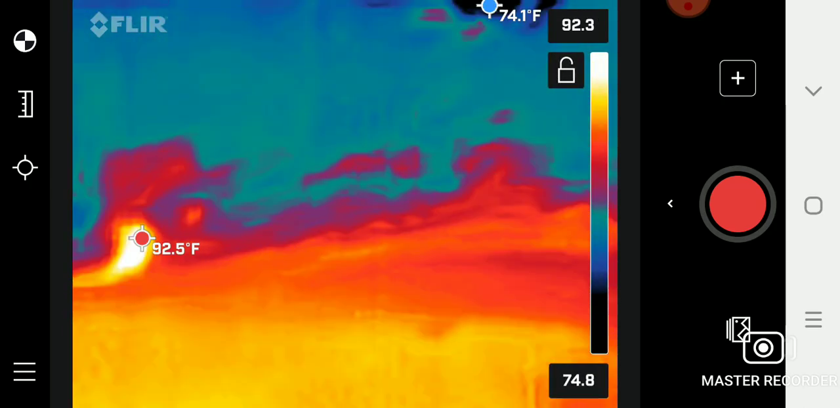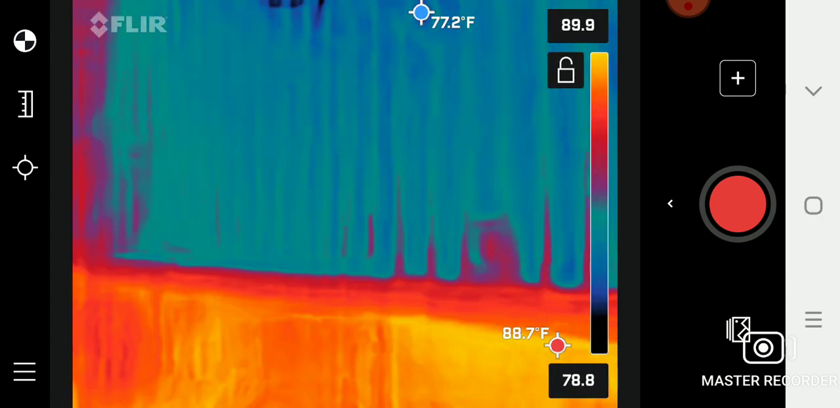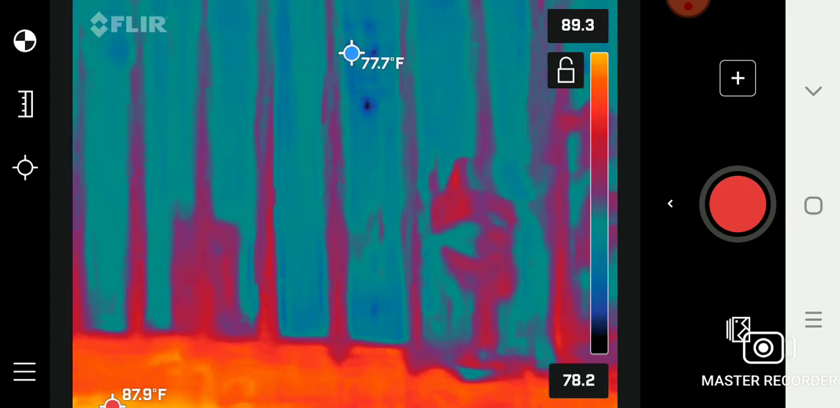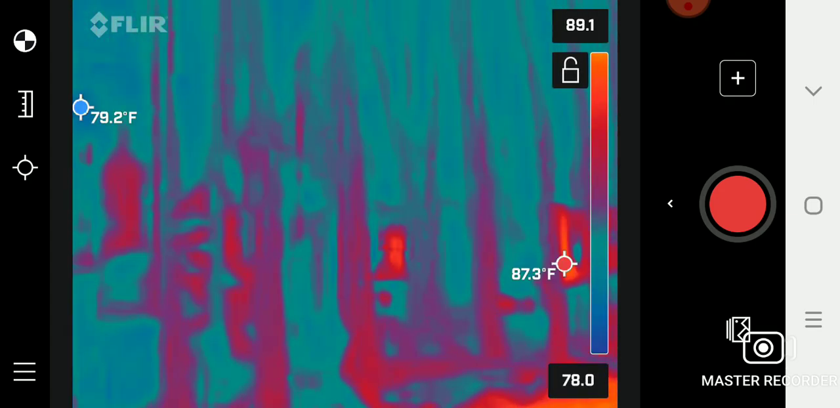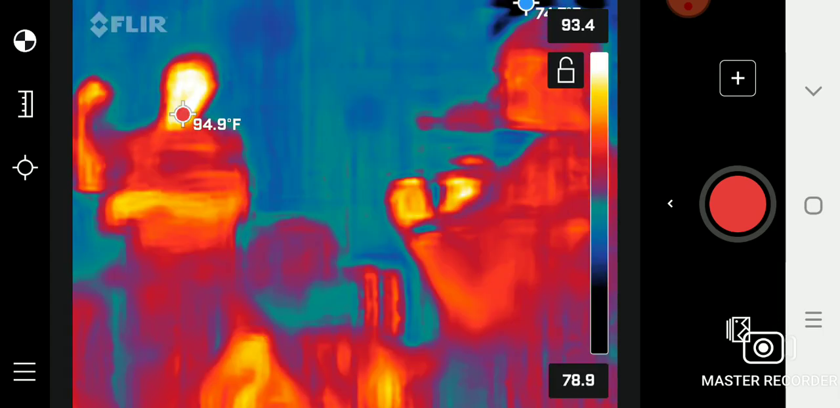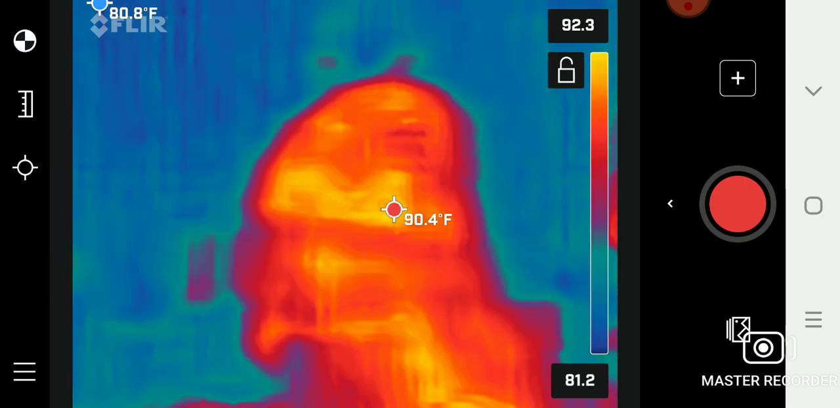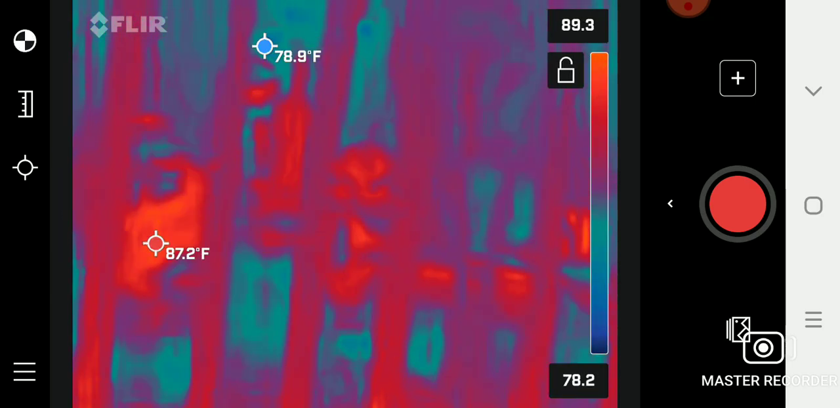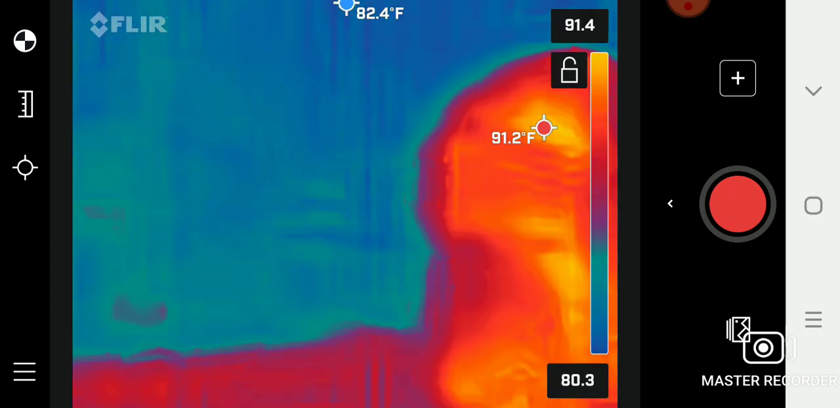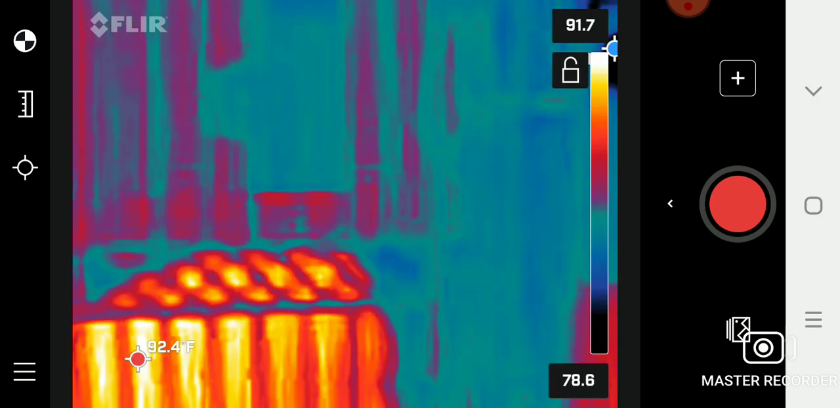So the sign inside this gate actually says, no, it's not that battery, it's the battery inside the camera. That battery's brand new. So the ghost sign says inside here, there's no ghost here but the Holy Ghost. It's okay, fix it. Sorry, used to doing it in the dark. You're fine.